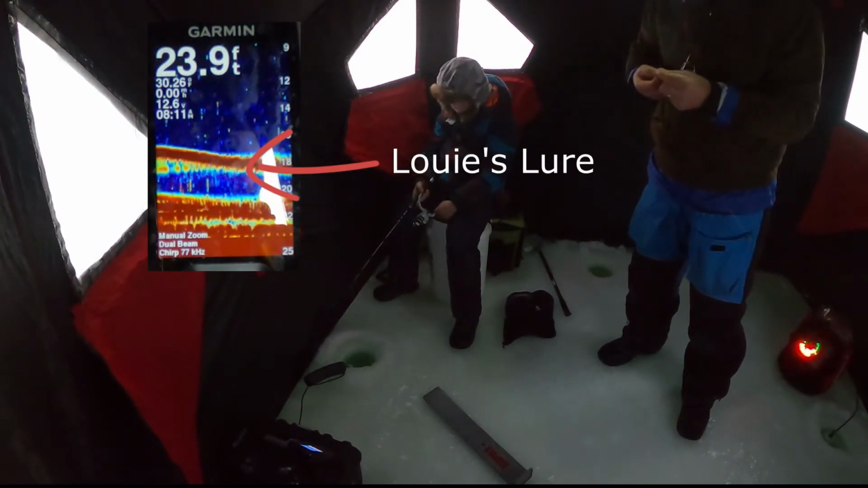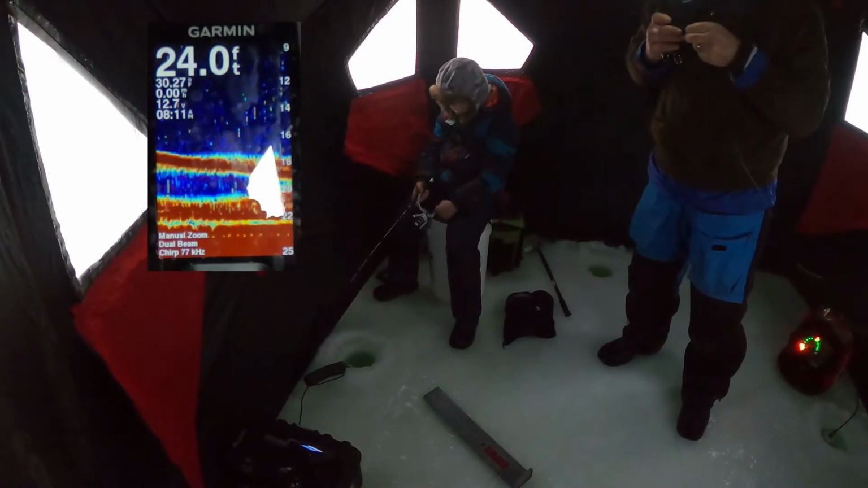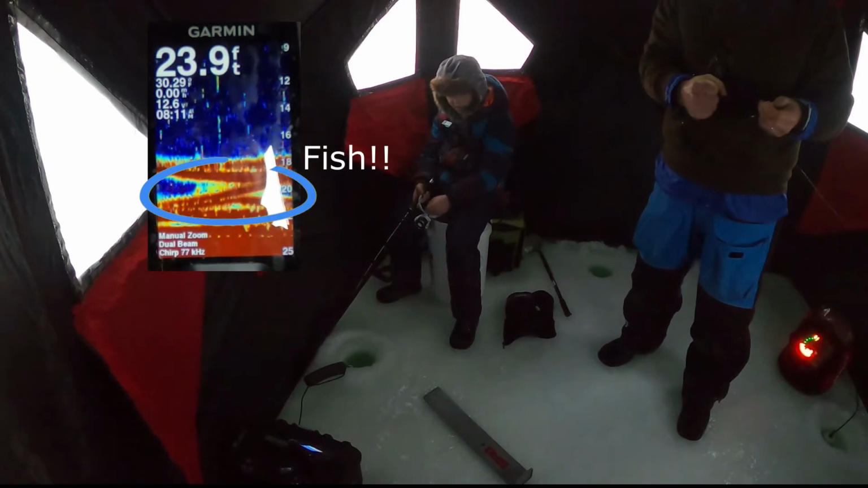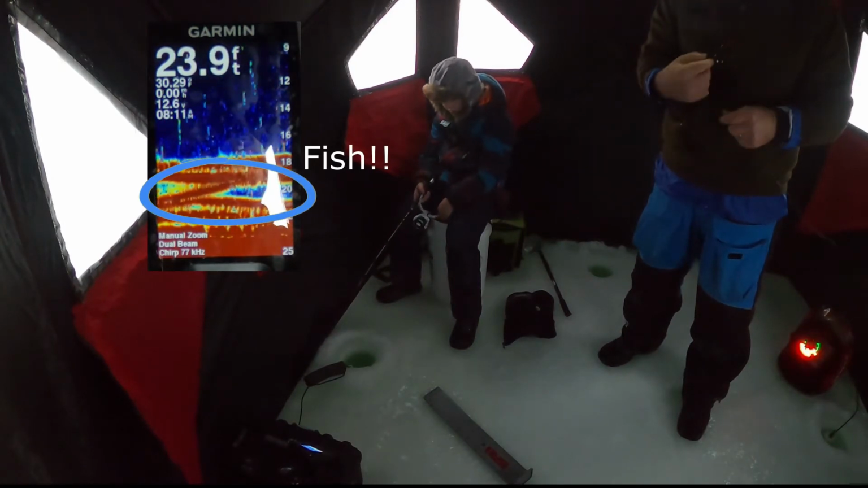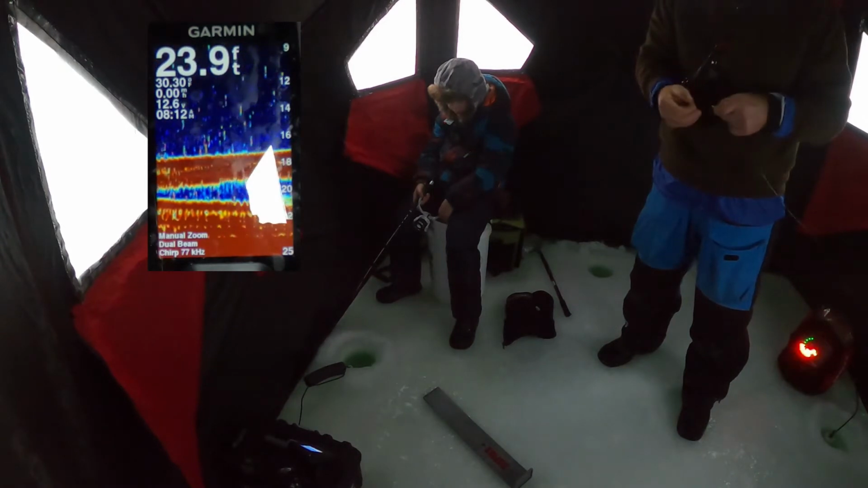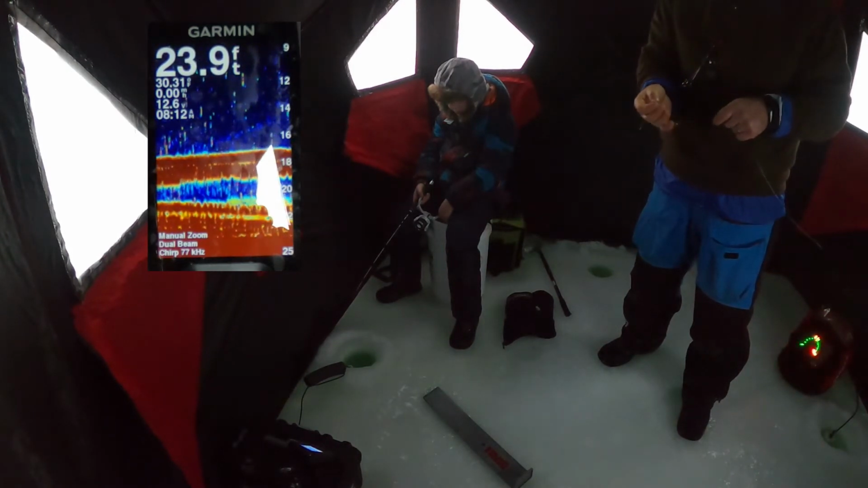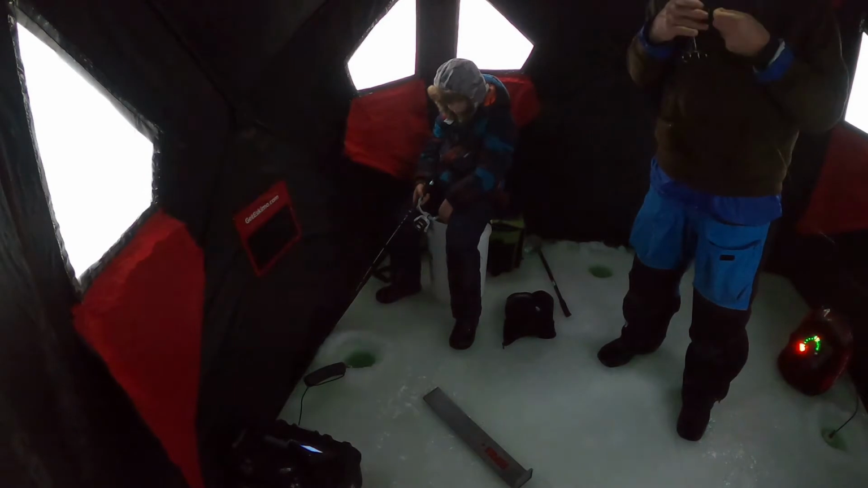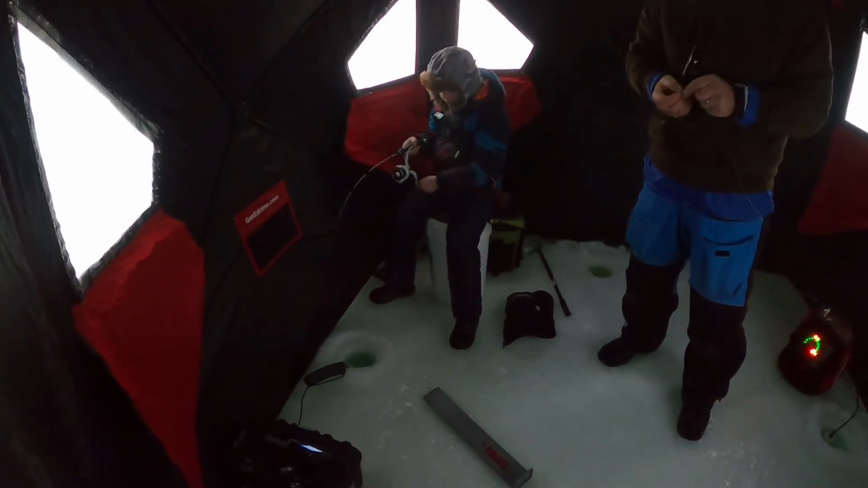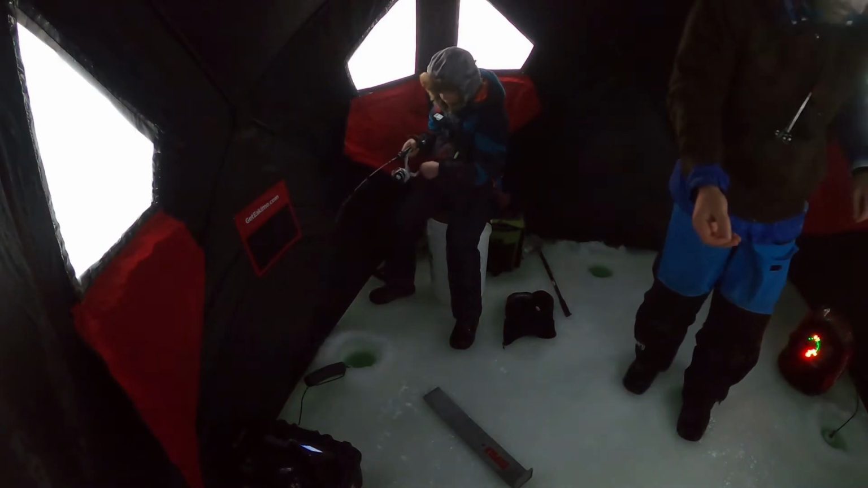Not too big a jig. You don't want to pull it right away from them. Just want to tease them a little bit. There you go. It's coming up for you. They're coming hot for you. You're gonna get a bite. Just hang in there. See how it got real red? Feeling any taps? Fish on. Fish on. Told you, man. That's how it's done. Nice.